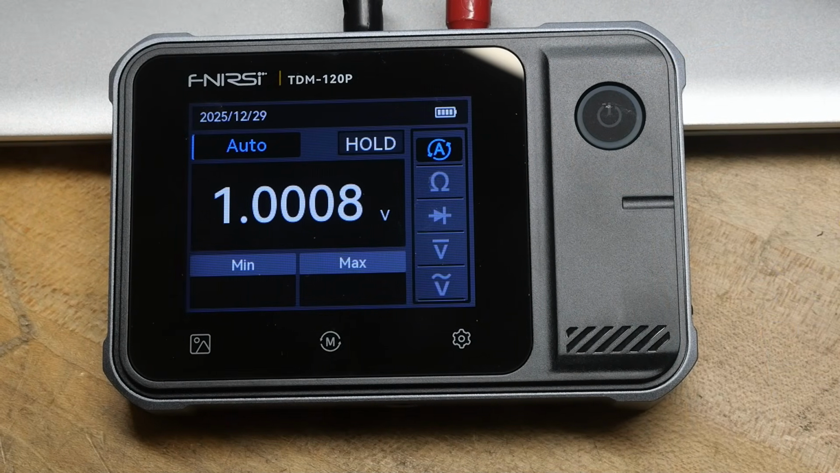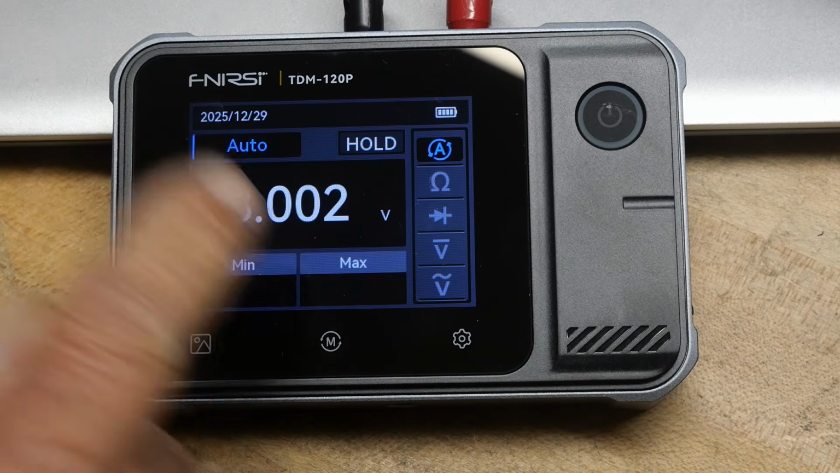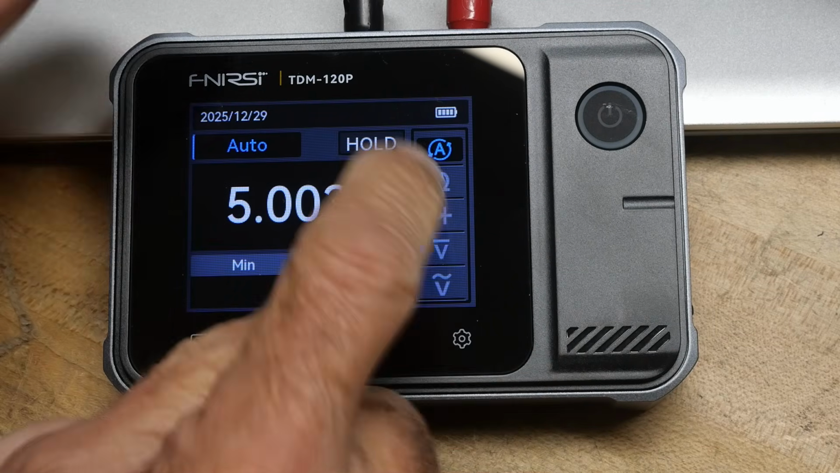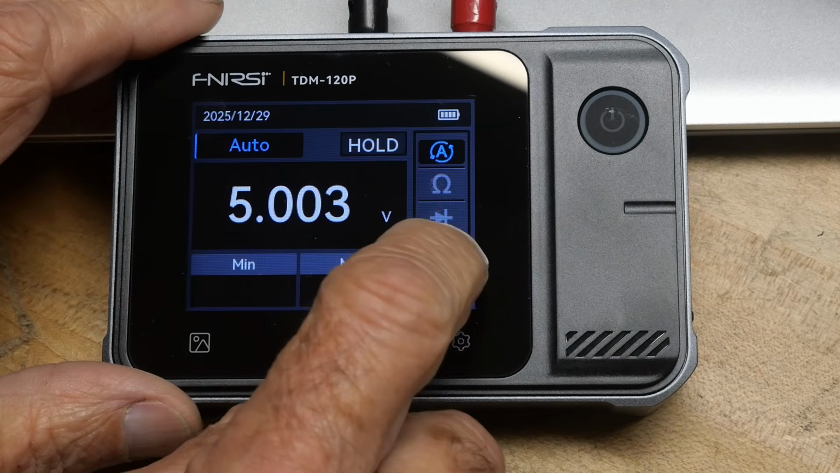All right, well, there you go. It's not bad. I think it's specified at 0.5%, plus and minus 3 counts. So obviously much better than it's specified at right now. Let's see here. Let's do 3. So it's very, very, very slow to update. And that's in the auto mode. So don't ever use the auto mode. It's just way, way too slow.